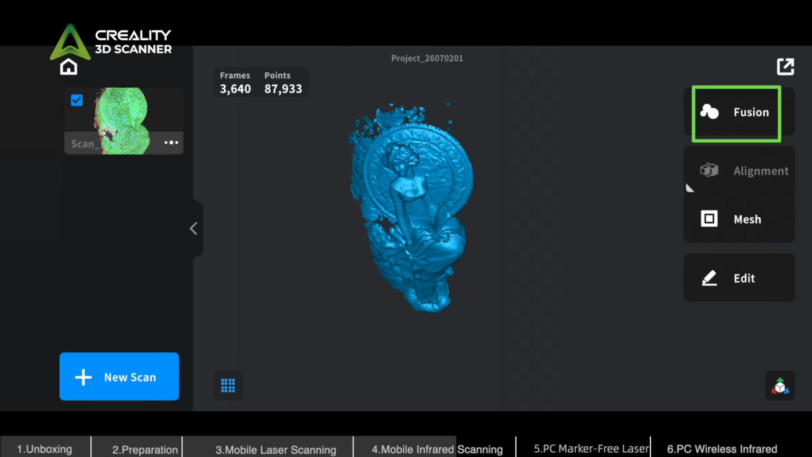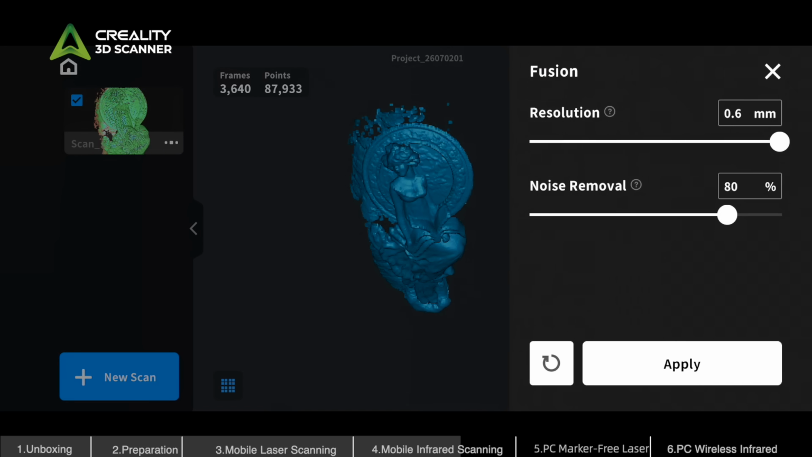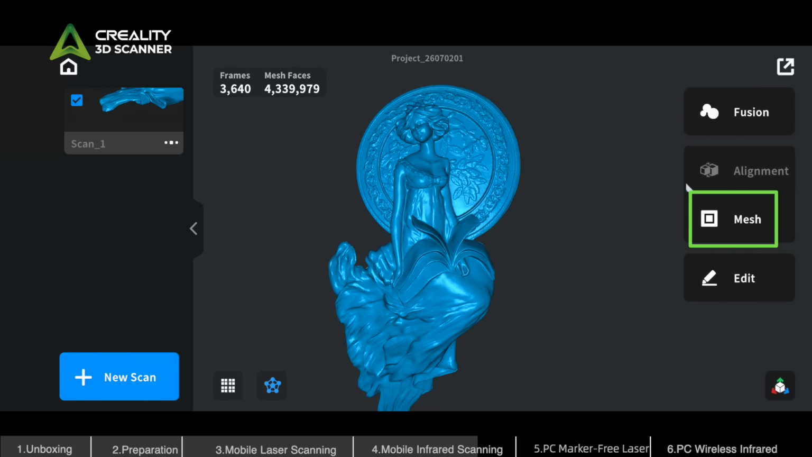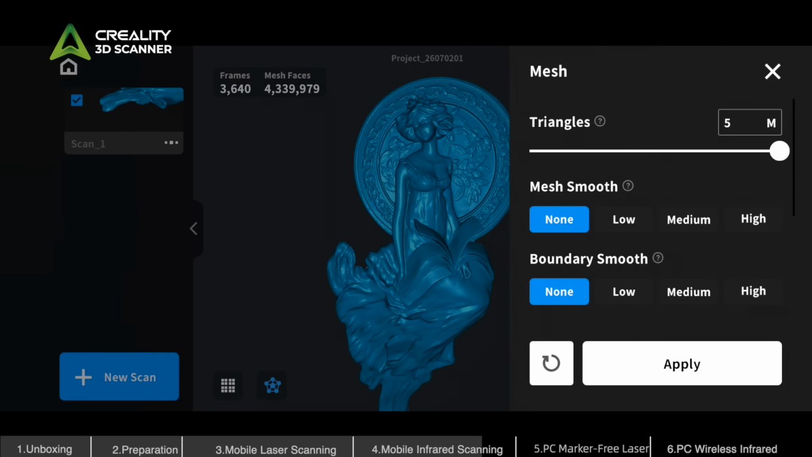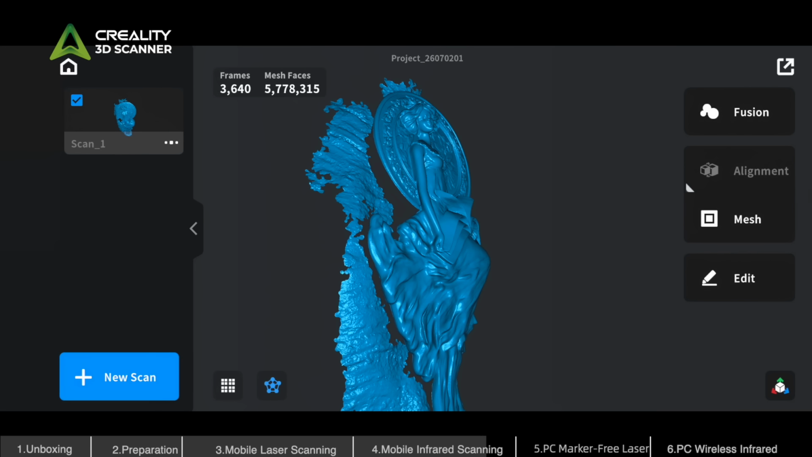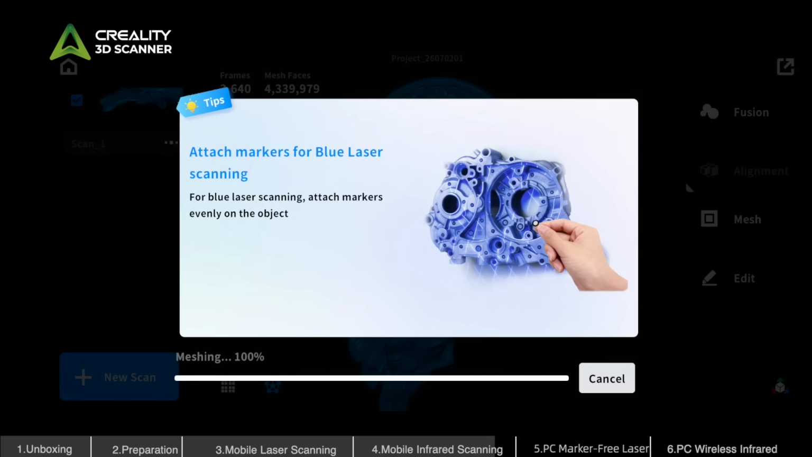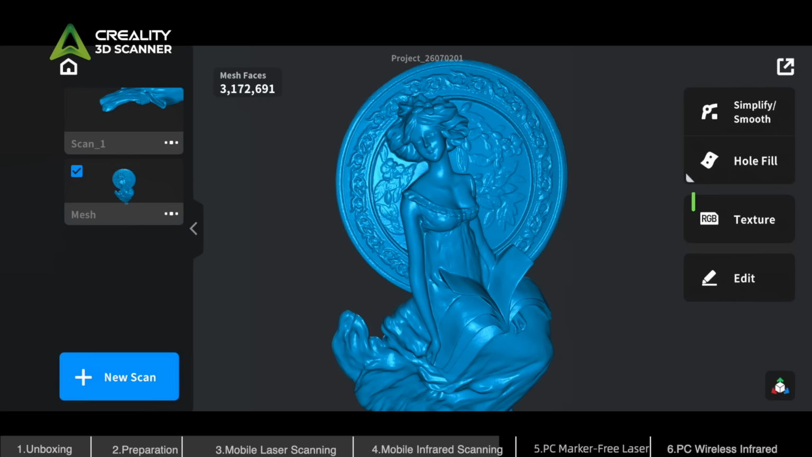Tap Fusion. A smaller resolution provides more detailed results, but requires a longer processing time. Tap Apply to start Fusion. Tap Mesh. A higher number of triangles creates a finer mesh, but also increases the saved file size. Tap Apply to start meshing. Tap Texture to generate the complete textured model.